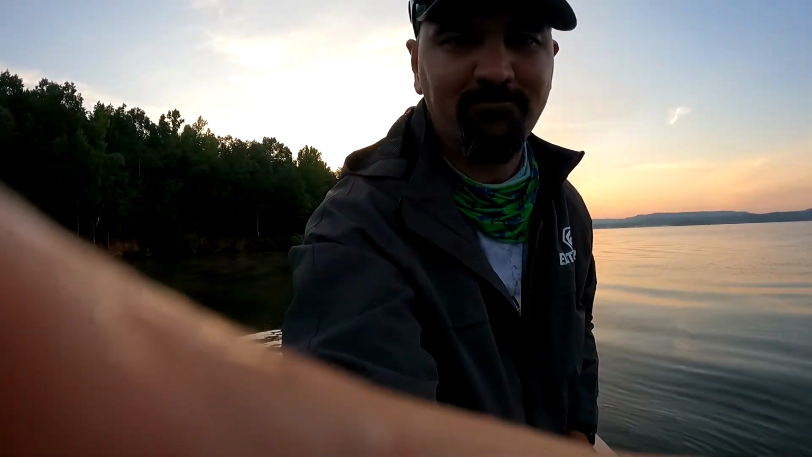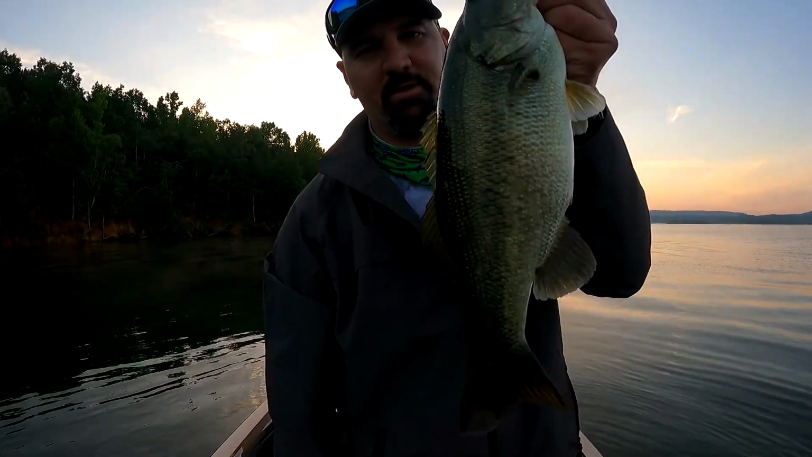The guys were all cockeyed, and I caught a good one on topwater. Yep, caught a good one on topwater.